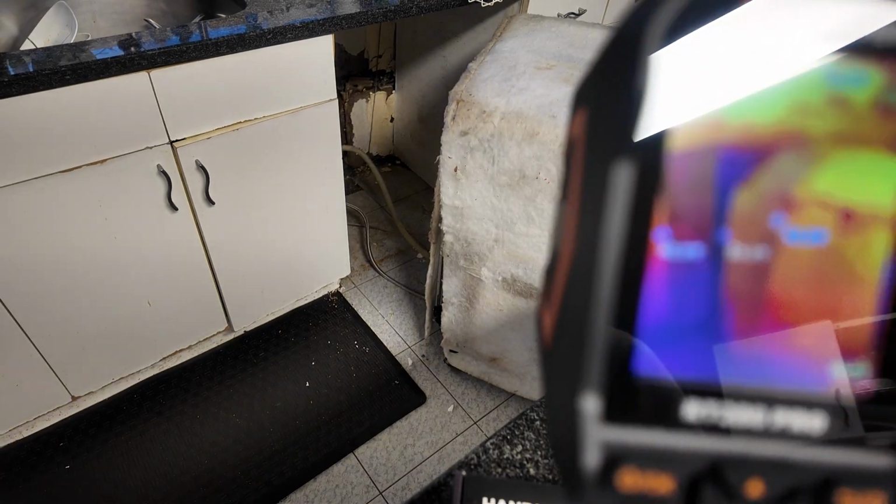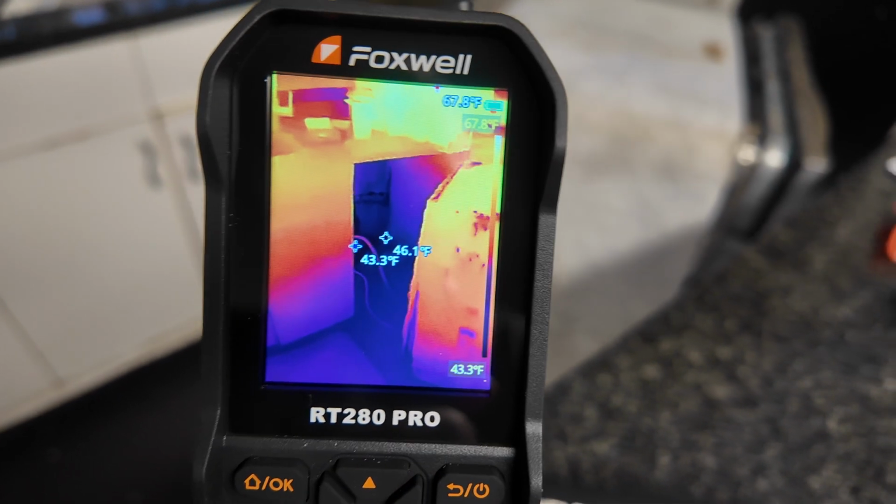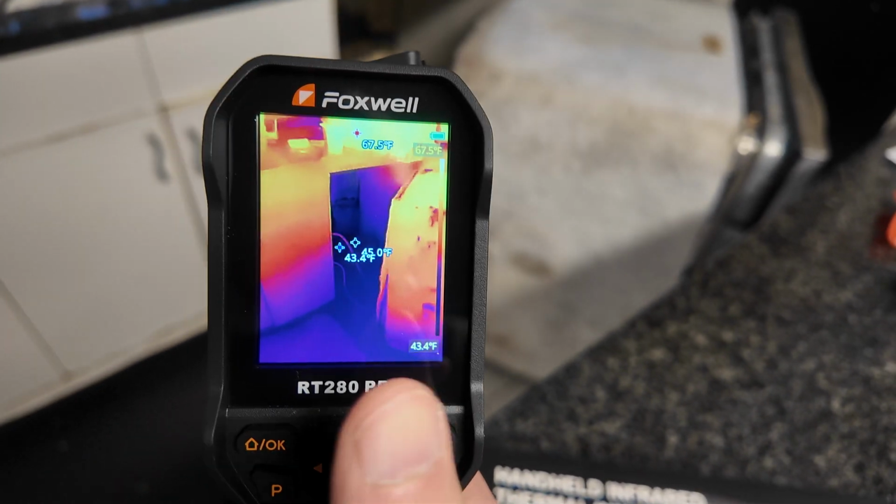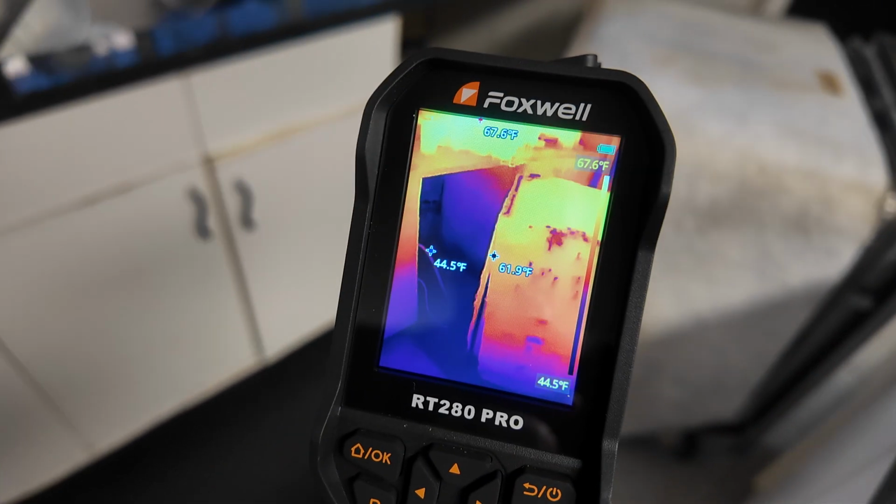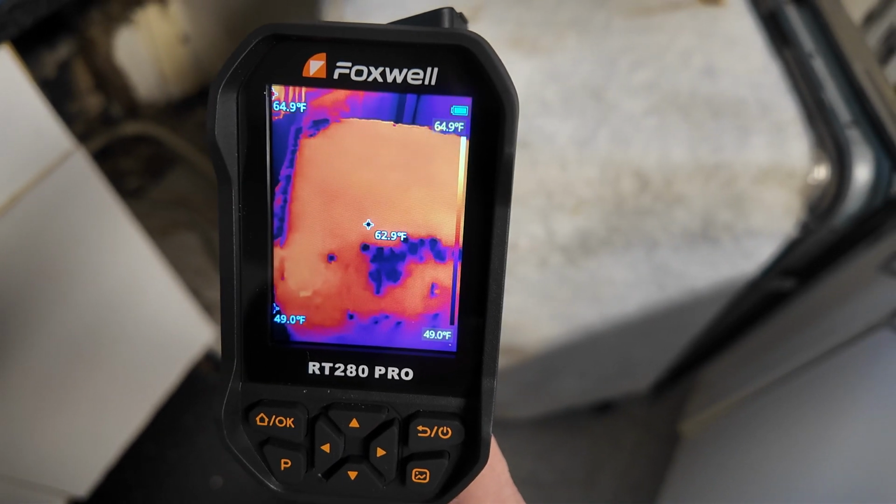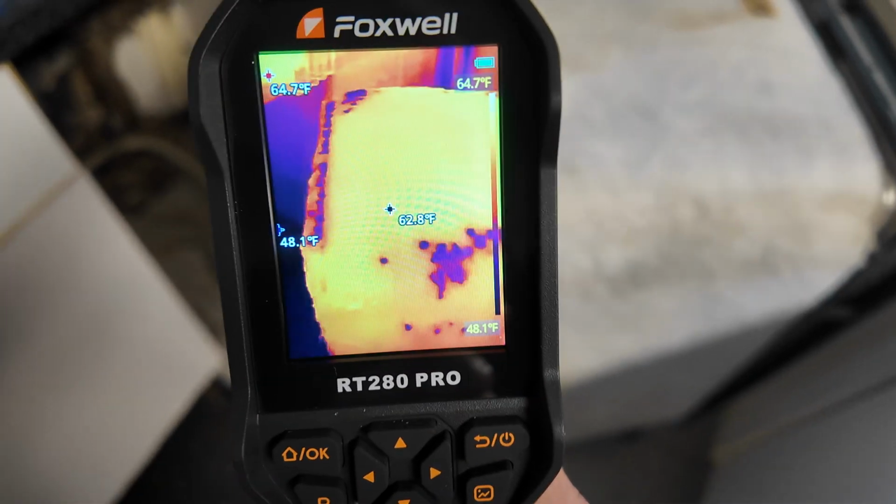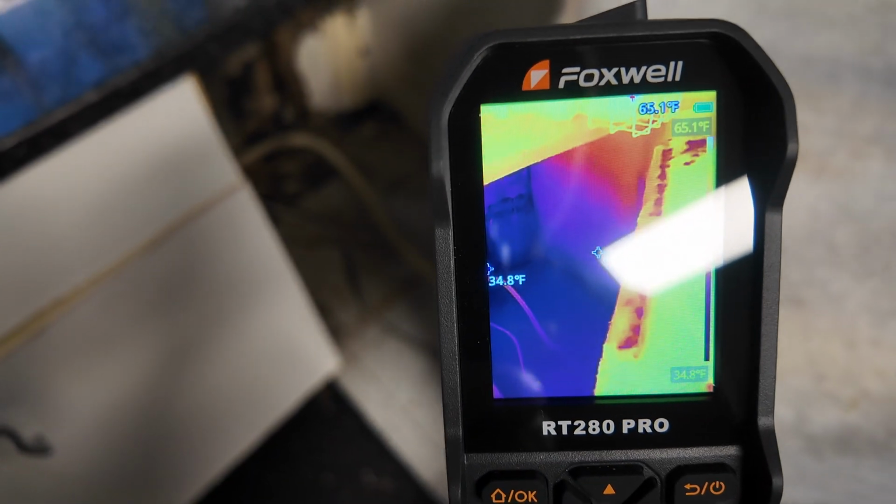So there we go. So here we have the image, and then the dark blue purple is obviously the cold spot and the warm spot. So you could set your settings to how you like. I set it to Fahrenheit because that's what I use. So it'll tell you the temperature difference. So right here, let's zoom in. It's telling me that the red area is 62 degrees, and then the cold area is 34 degrees.